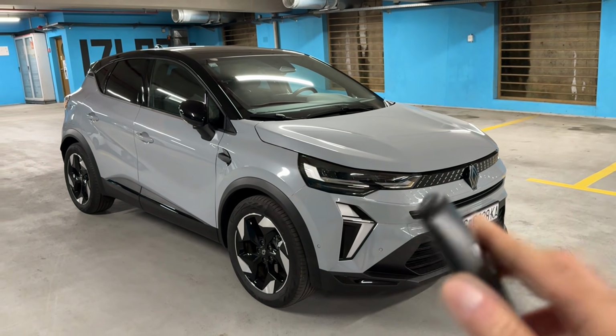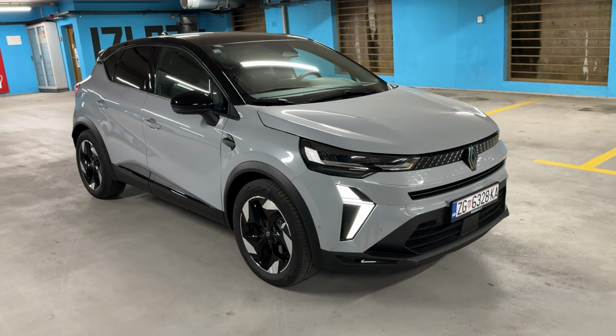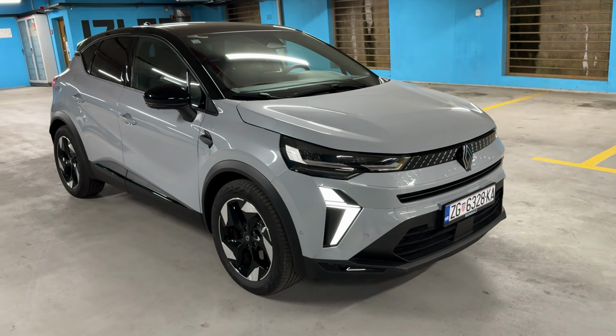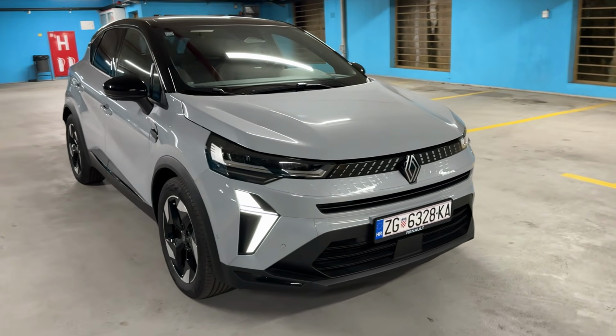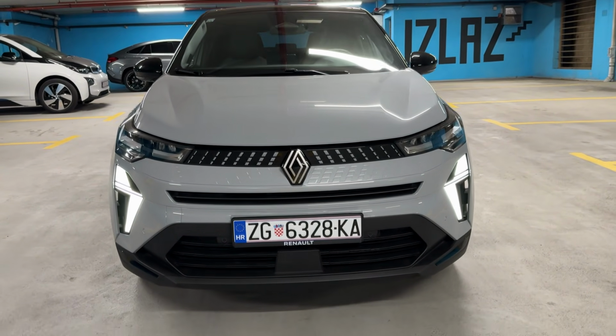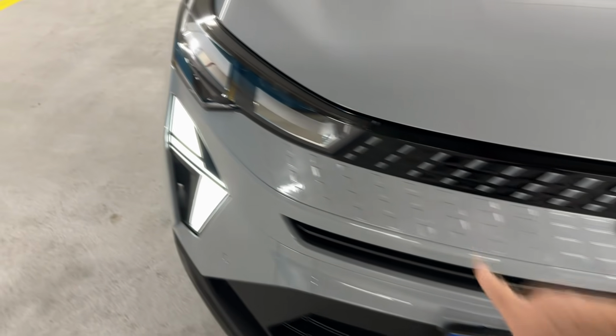Today I am taking you on a night point of view drive with this car, the new Renault Captur. This is the facelifted version and the model in our video has got the Techno trim. Now as you can see on the front we have the all new design. I think it looks much more modern and more robust now. You see the new grille, beautiful integration here, and then the new lights.